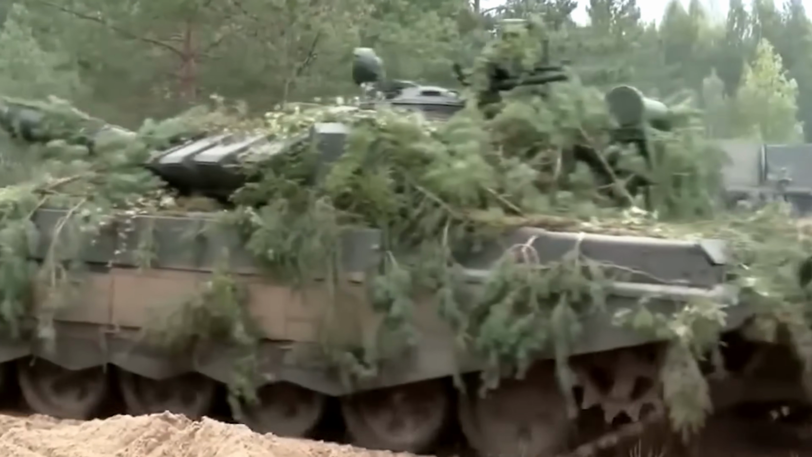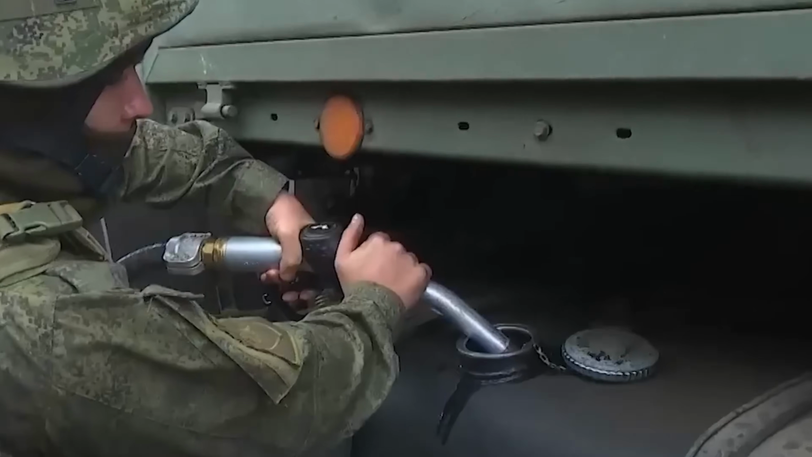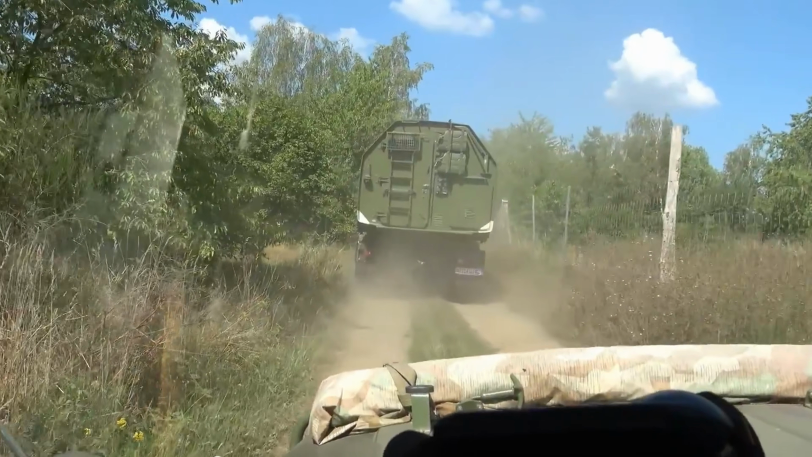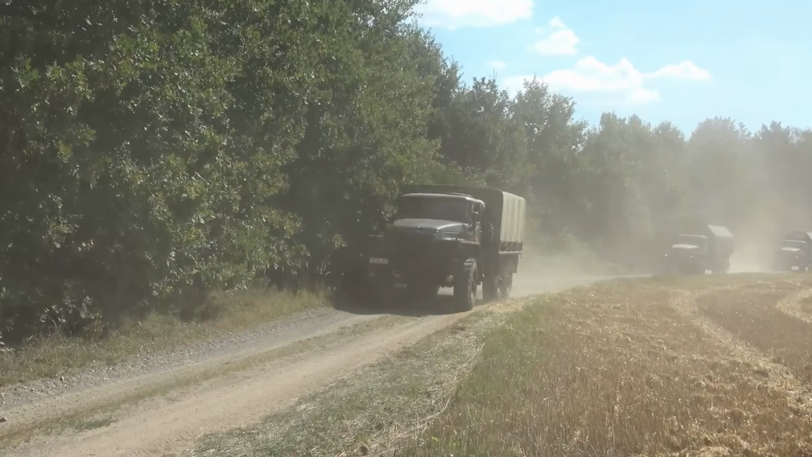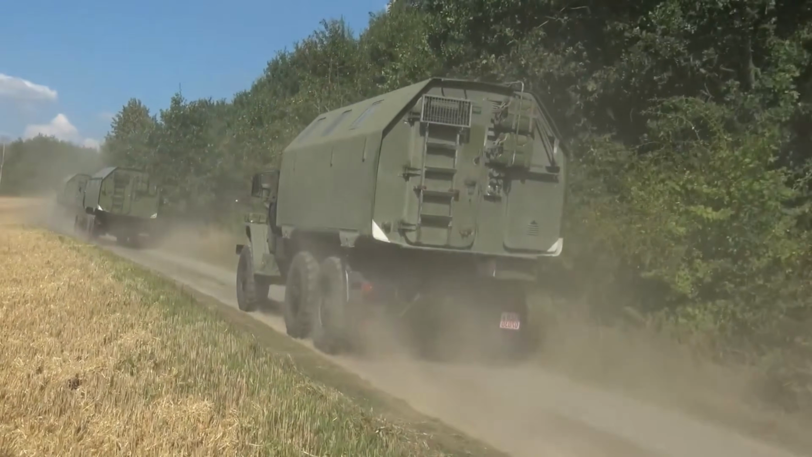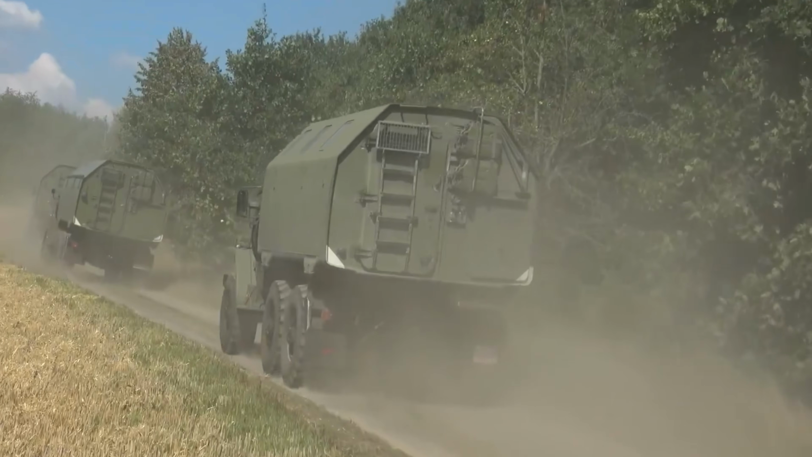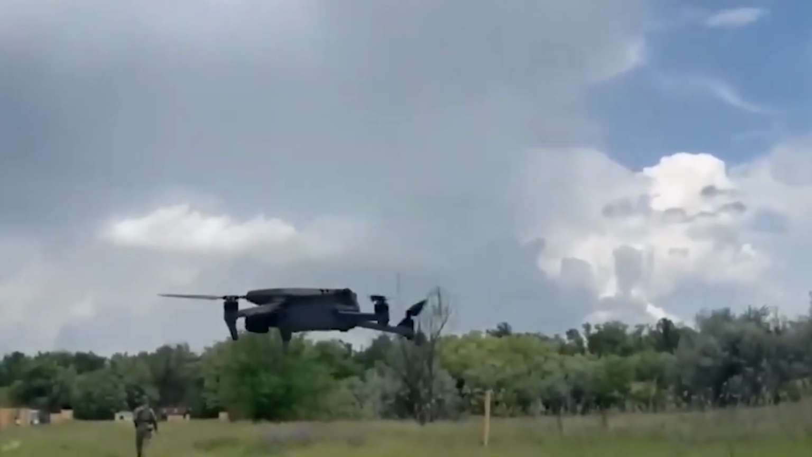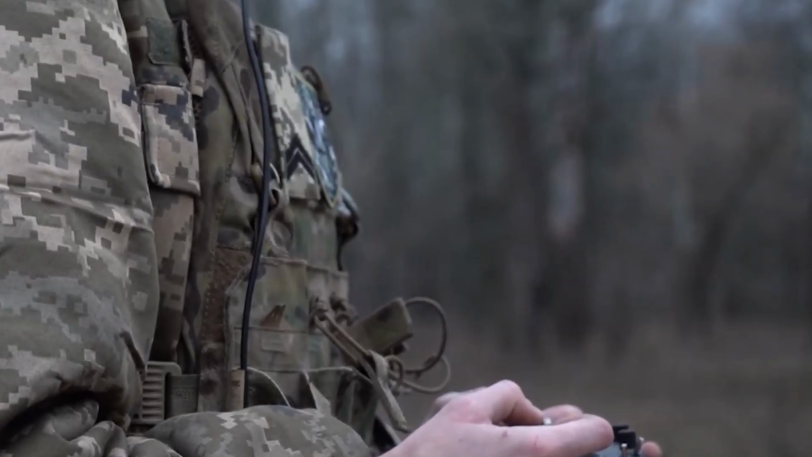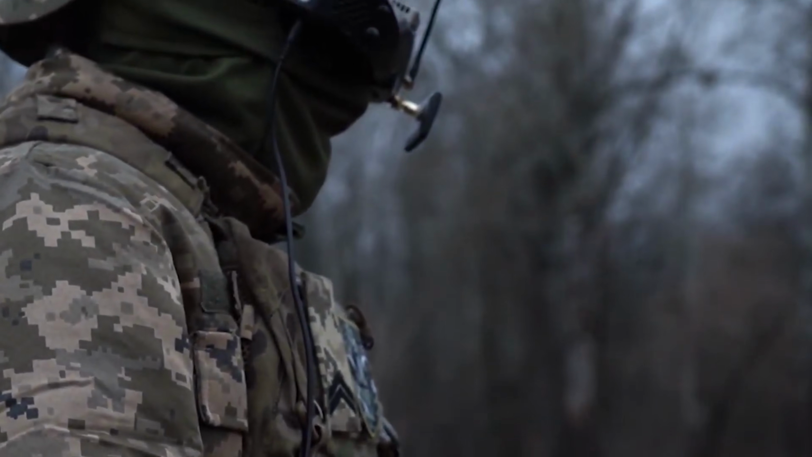Before the explosion, the road near Lyman looked almost ordinary. A narrow dirt route cut through low trees, linking several forward positions used for movement, supply, and short pauses between missions. For Russian units in this sector, roads like this were not just paths on a map. They were lifelines. Over the previous 12 days, Ukrainian UAV teams had increased surveillance across the area.